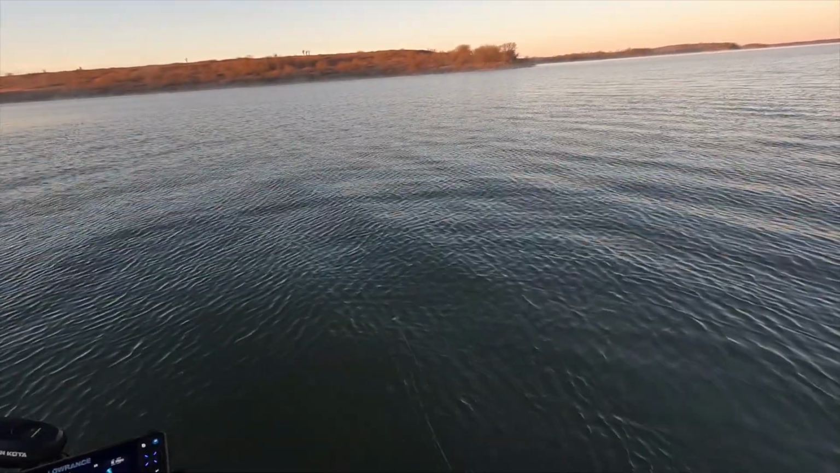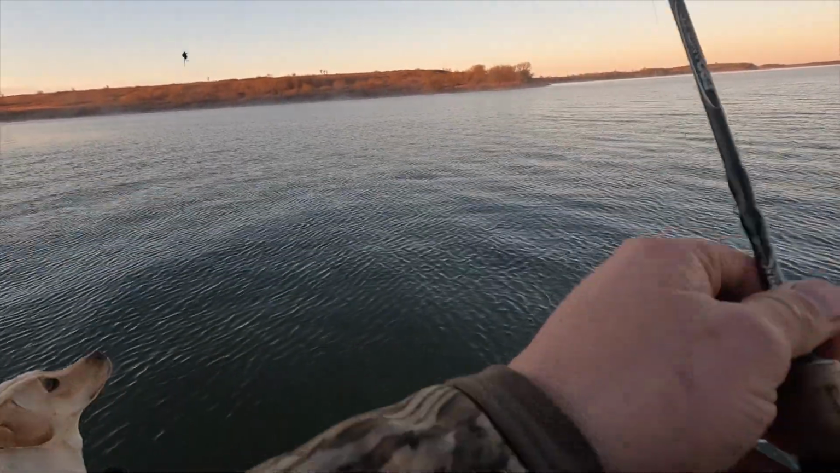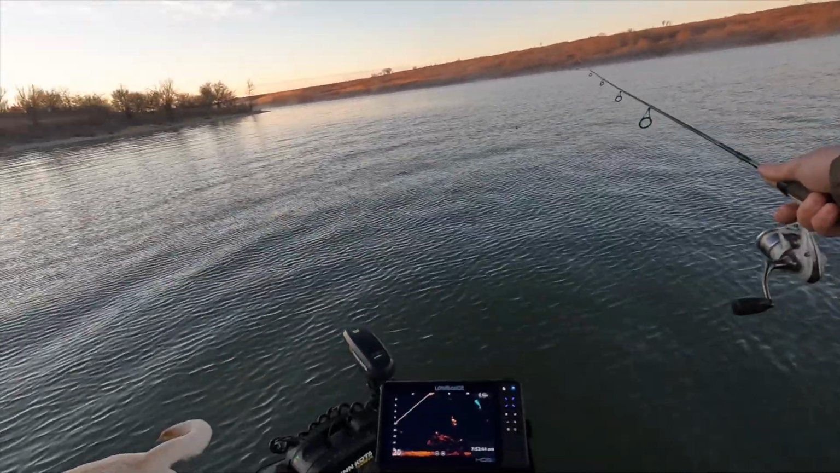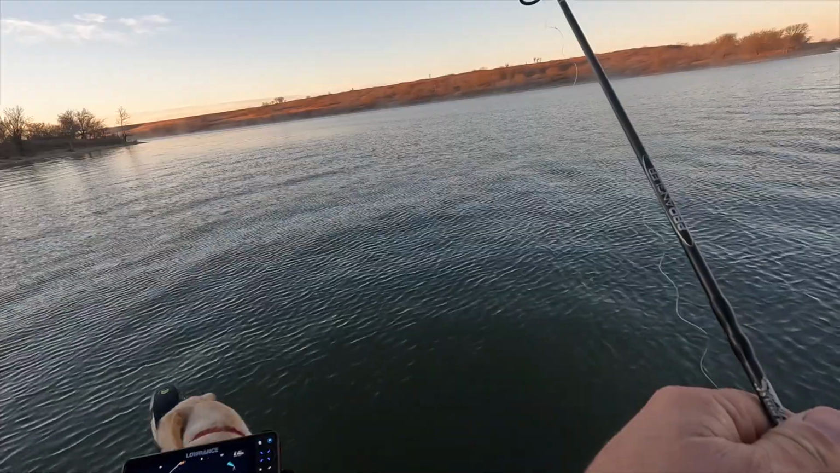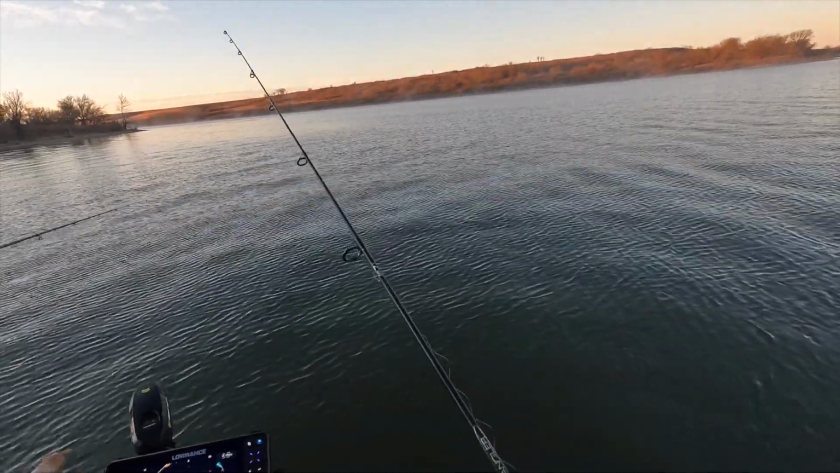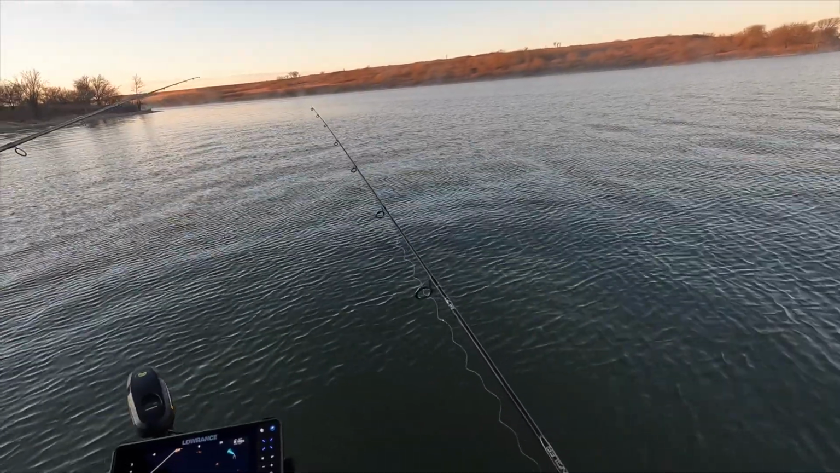Now it's my turn. We're gonna try out this new fancy 1/32 ounce jig. Yeah, just throw it back. Oh, I can see it. Sweet. Look how slow that jig falls. That's awesome.